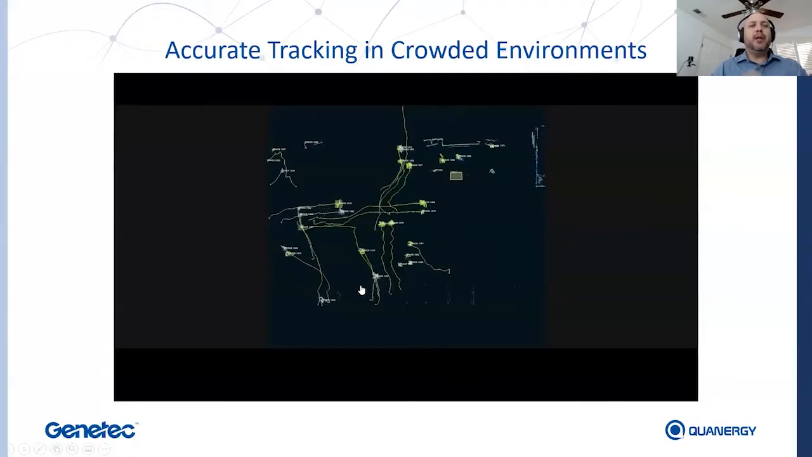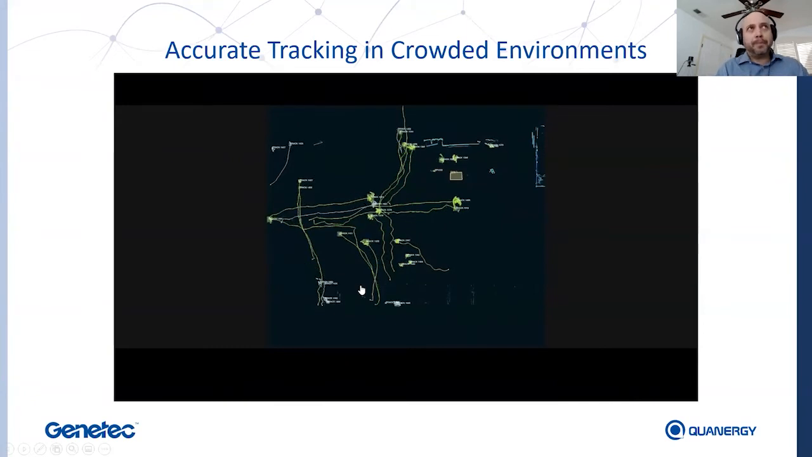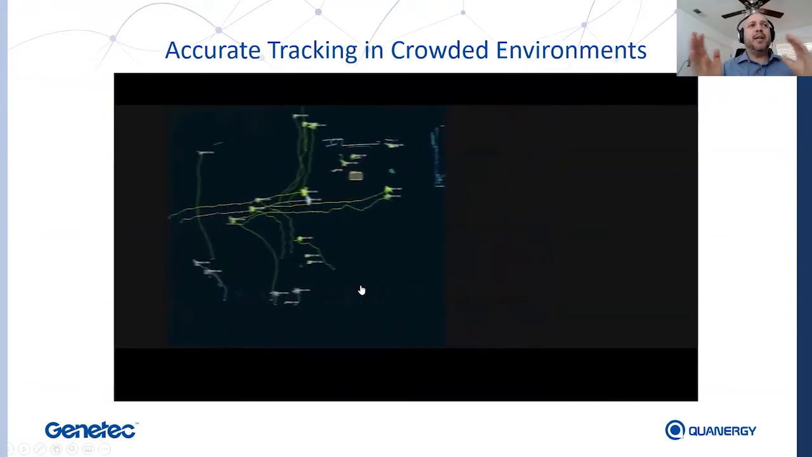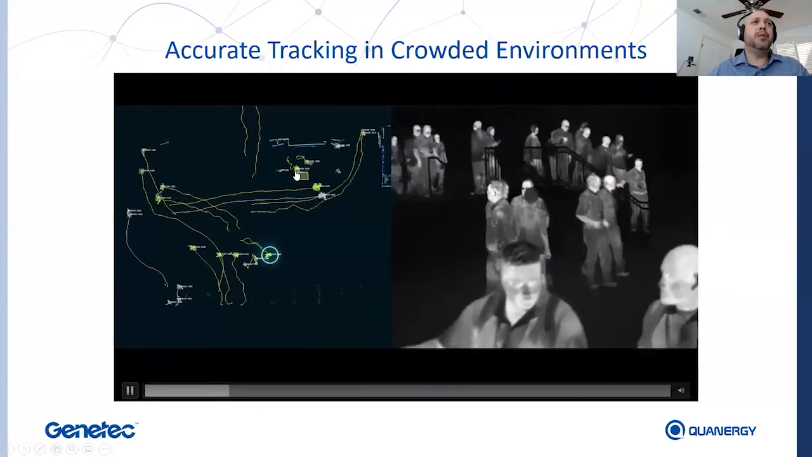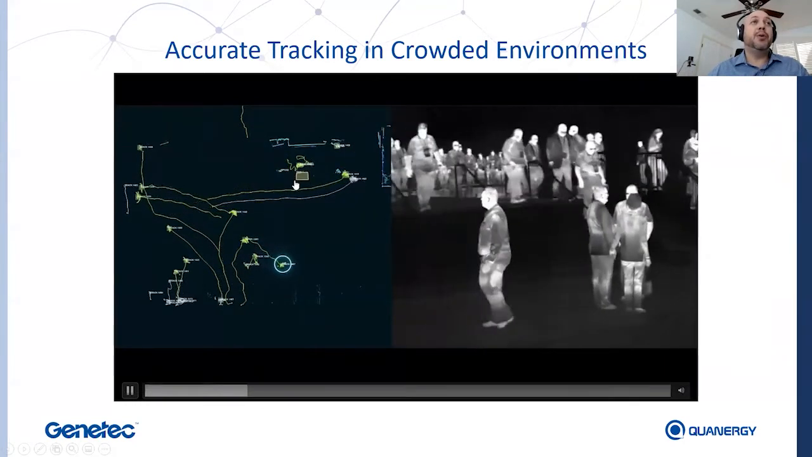I've got some videos I'm going to show you before I kick it over to Cheryl. On the left-hand side, you see our perception, and it's a top-down view. What you're seeing here is this little yellow square is an intrusion zone.